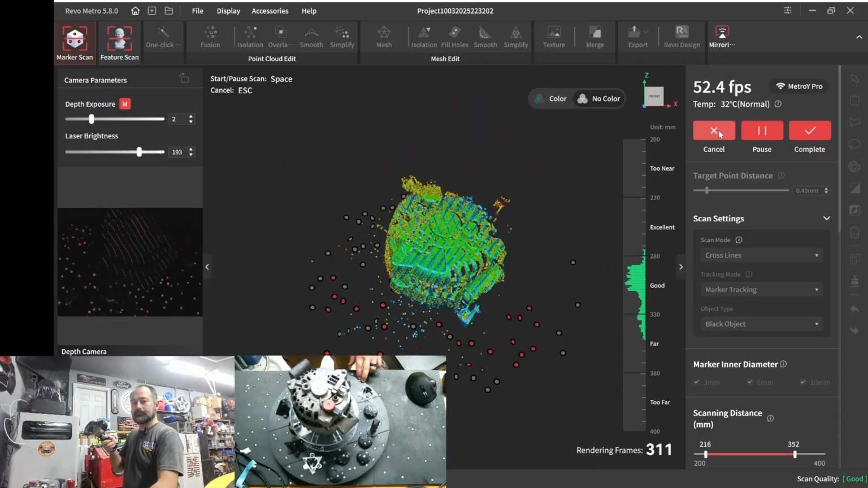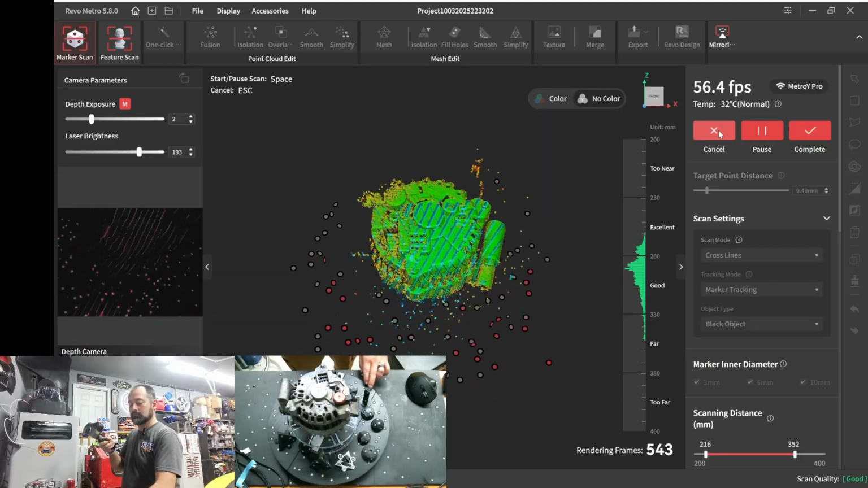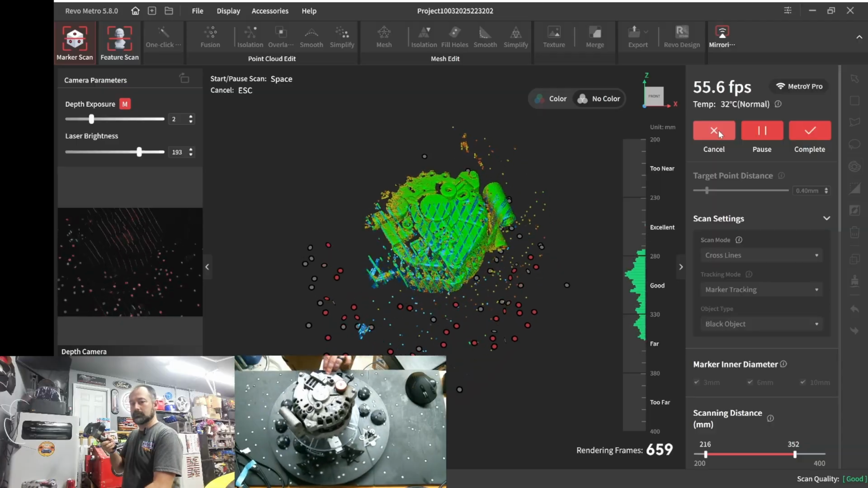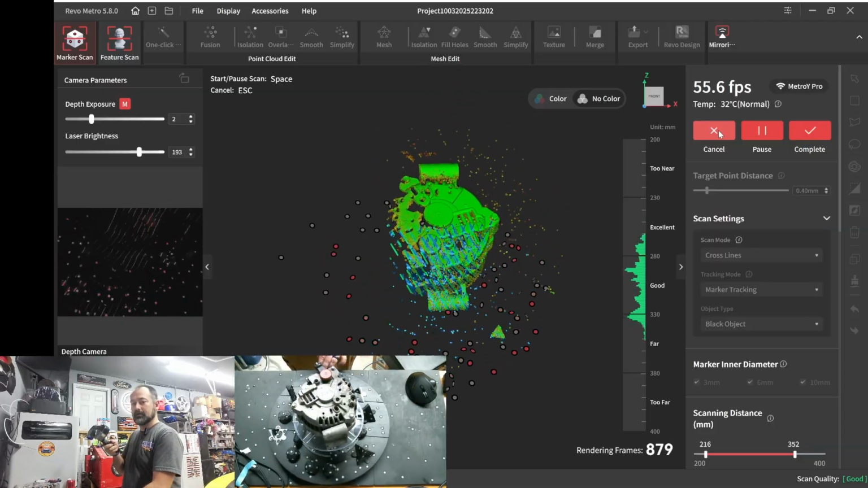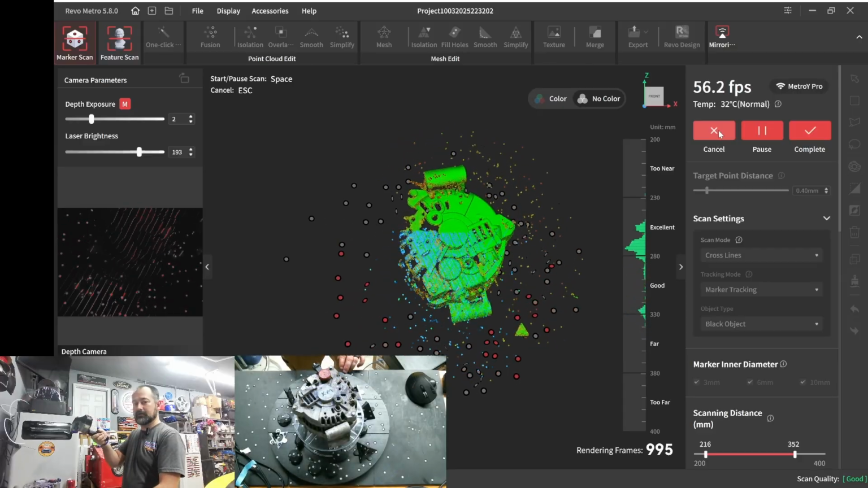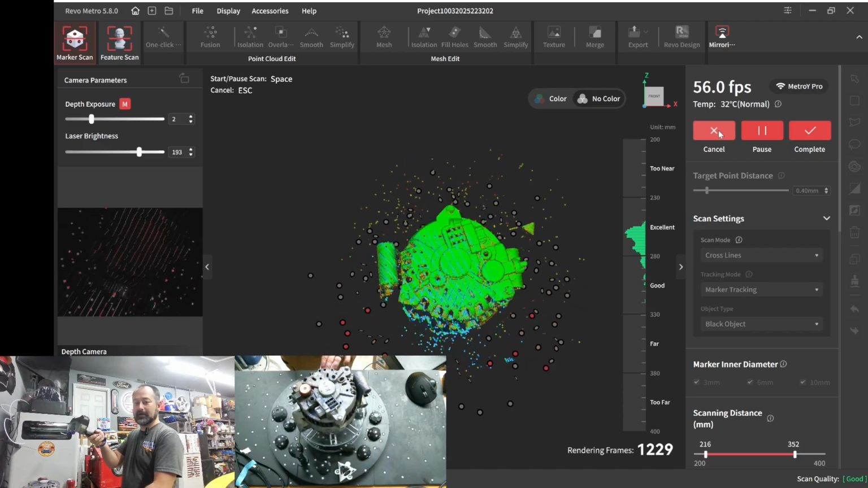So it's able to see all the dots all the way down here on the tray, and I'm still able to scan the top or the back of the alternator.